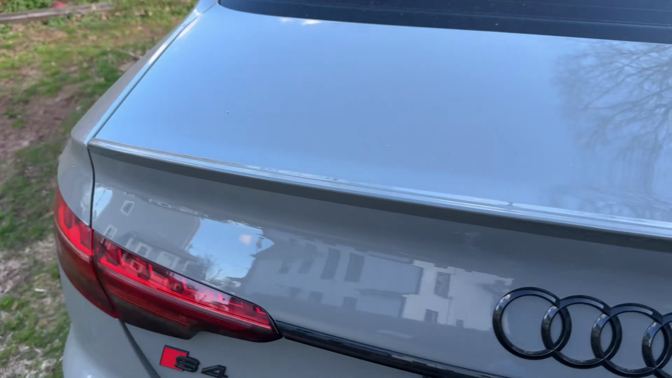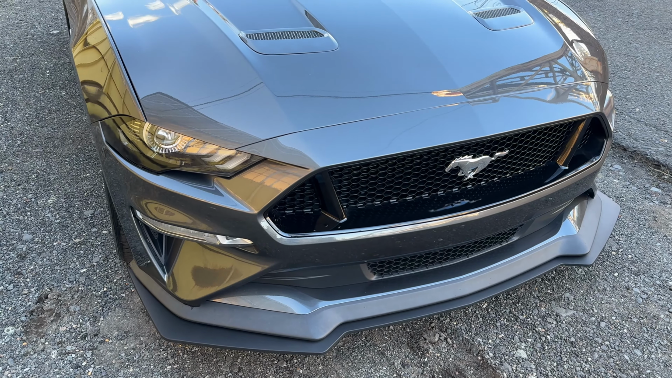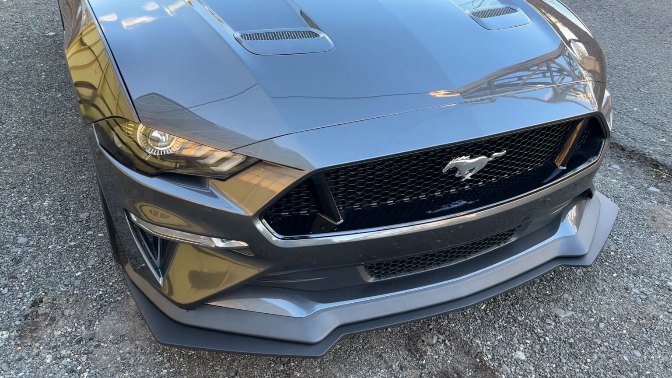As of right now, we're just more focused on the Mustang, because it's coming together with the lip, diffuser, the rear spoiler. All right, so this is how the lip looks. If you guys are wondering where I got it from, Steeda.com. This is the PP2 lip splitter, whatever you want to call it. It's supposed to fit on the PP1.